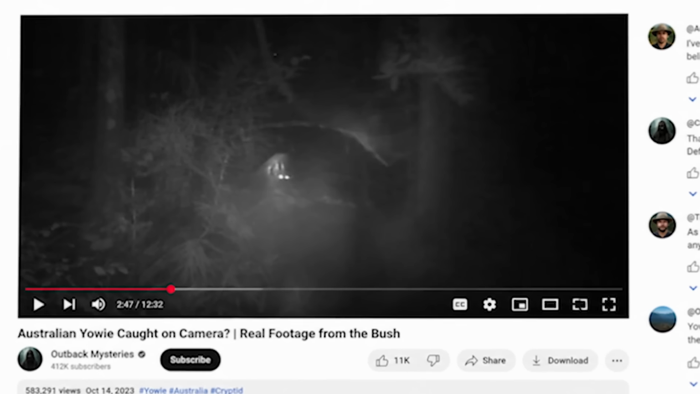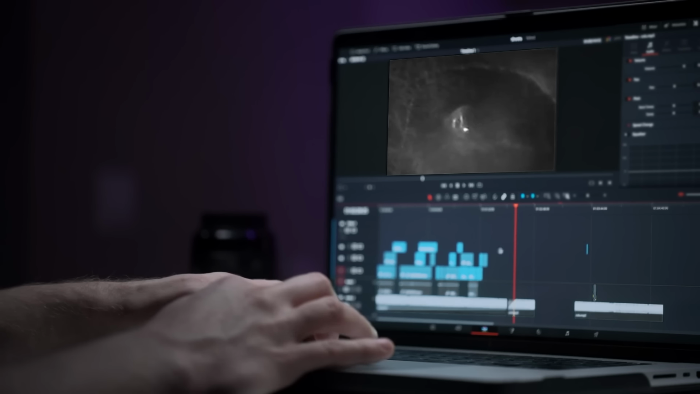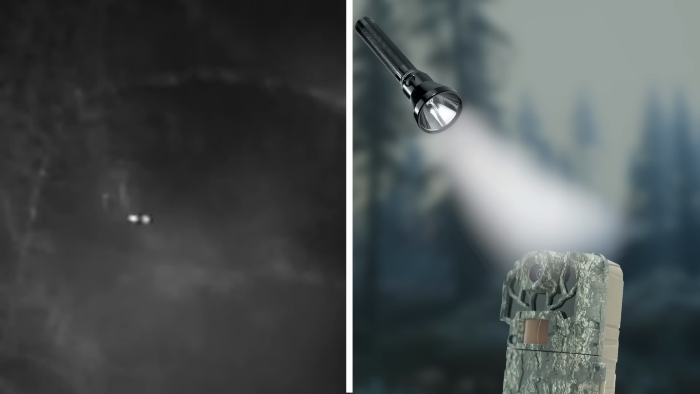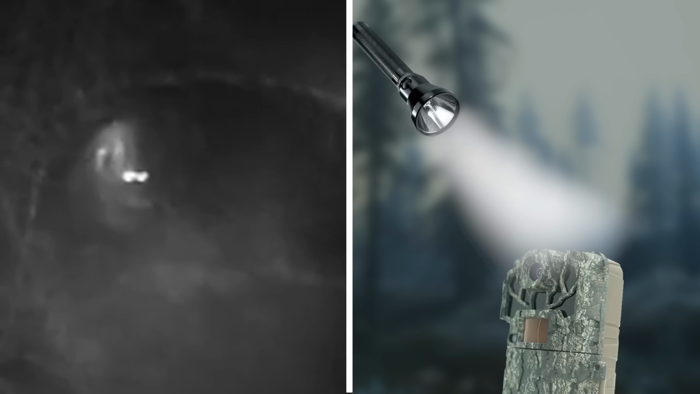Sure enough, in footage uploaded to YouTube, a strange hulking figure appears with two glowing eyes. The uploader claims this is a Yowie, but this could definitely be some editing trickery if you ask me. Especially since the angle of the Yowie's face doesn't really appear to change as it moves, and at some point it just looks like two eyes are actually just a single reflected light source, doubled by the angle that it's hitting the camera's lens at. And what do you think? Let me know down below.